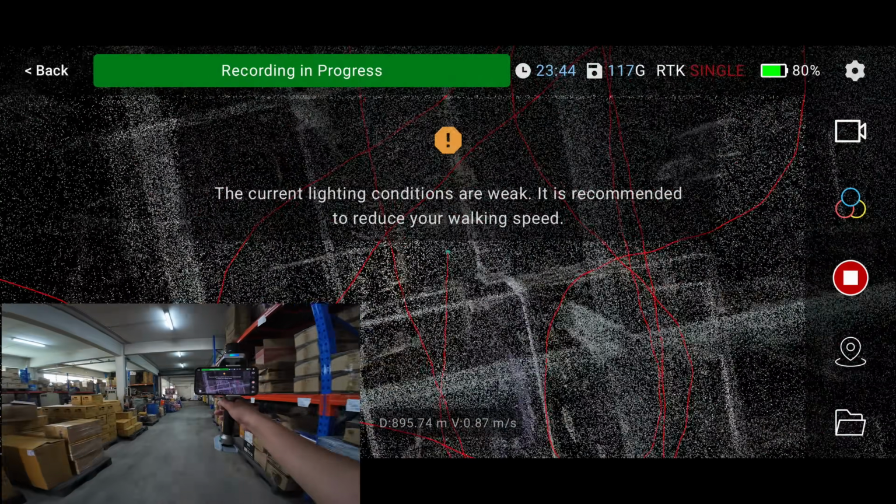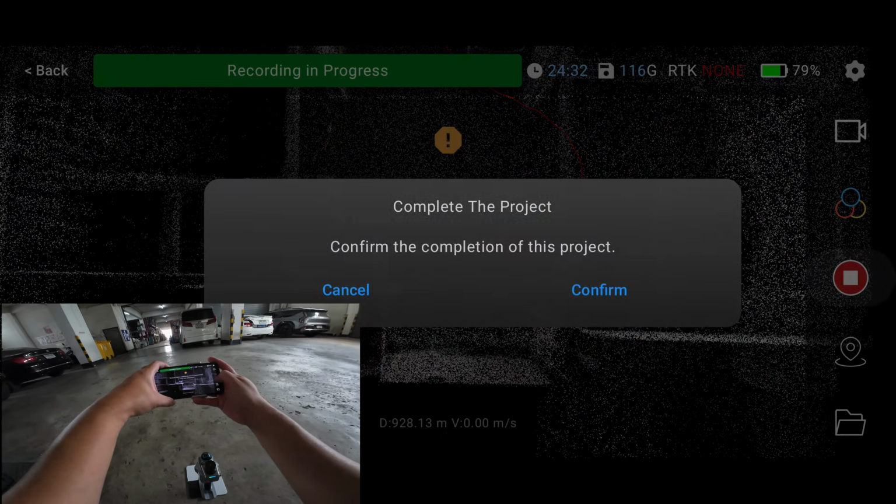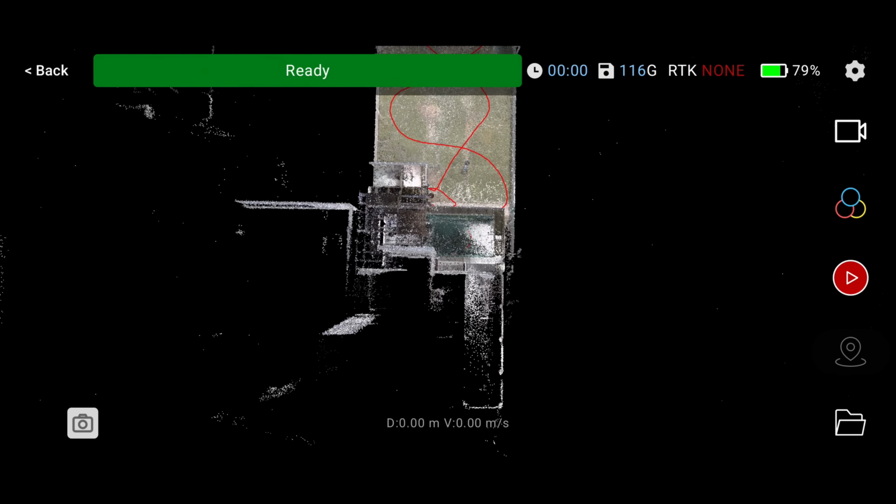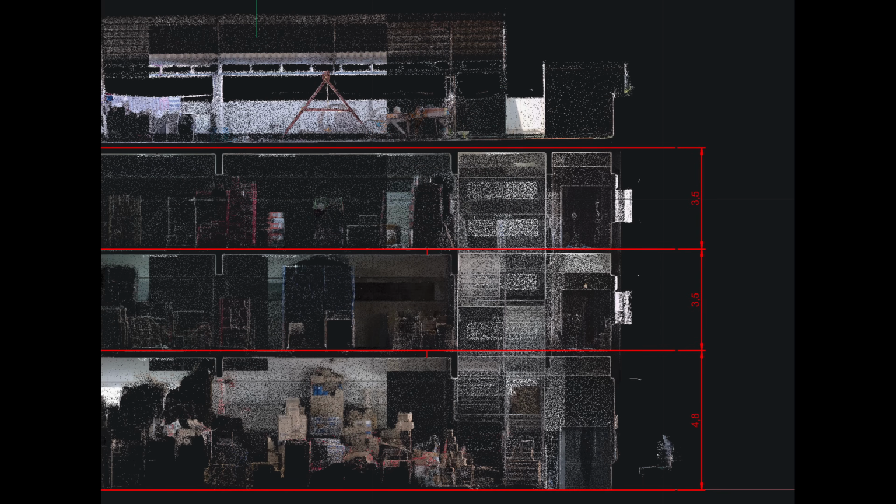The total scanning time came to 24 minutes with a travel distance of 928 meters. The starting point and the ending point end up more than 5 meters apart. And here is the result.